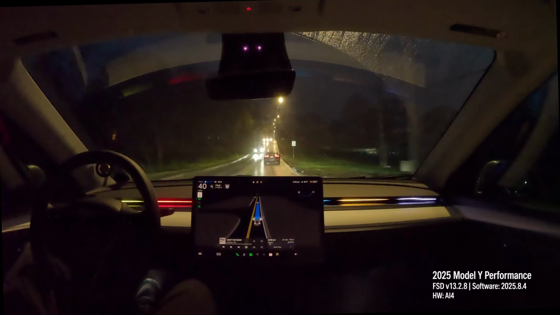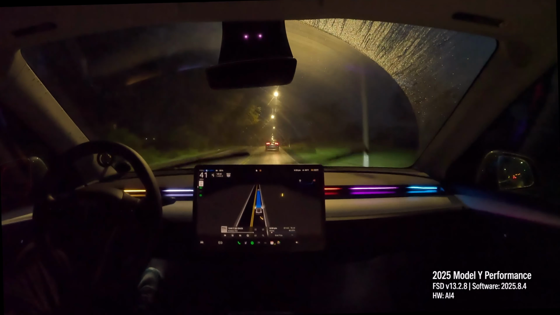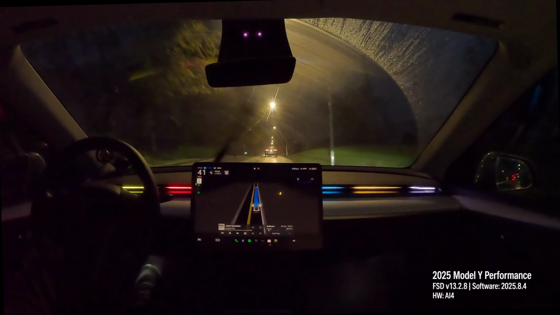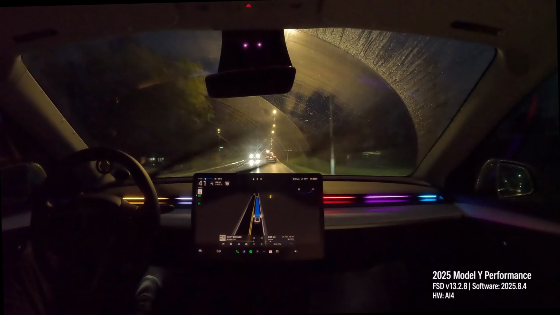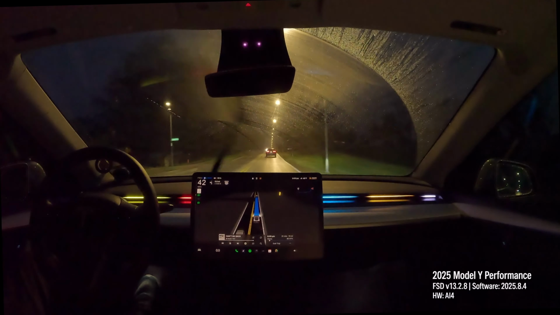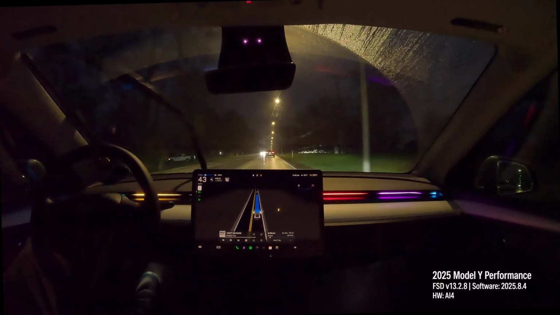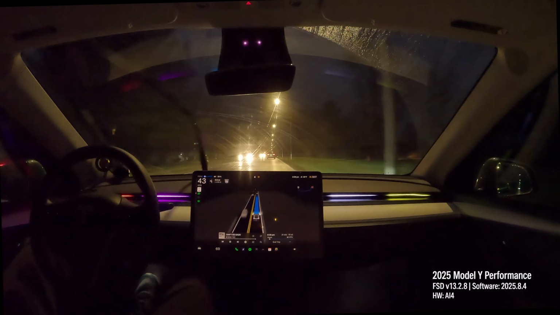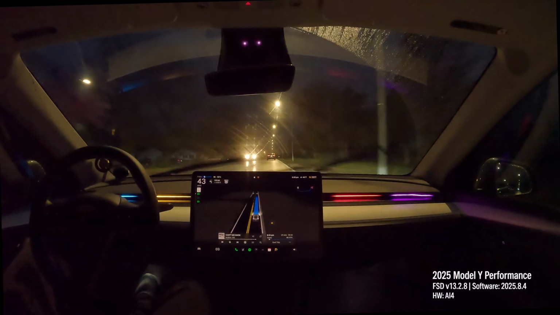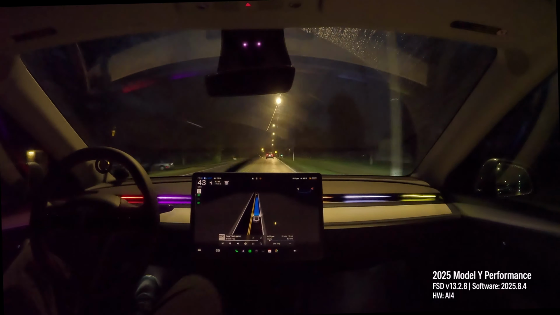In hurry mode. When I purchased the car, I originally left it in standard mode. I thought that was probably the best way to gauge it. And standard mode is fine. It does everything that you would expect. I tend to like hurry mode just because it's a little more confident in its decision making.